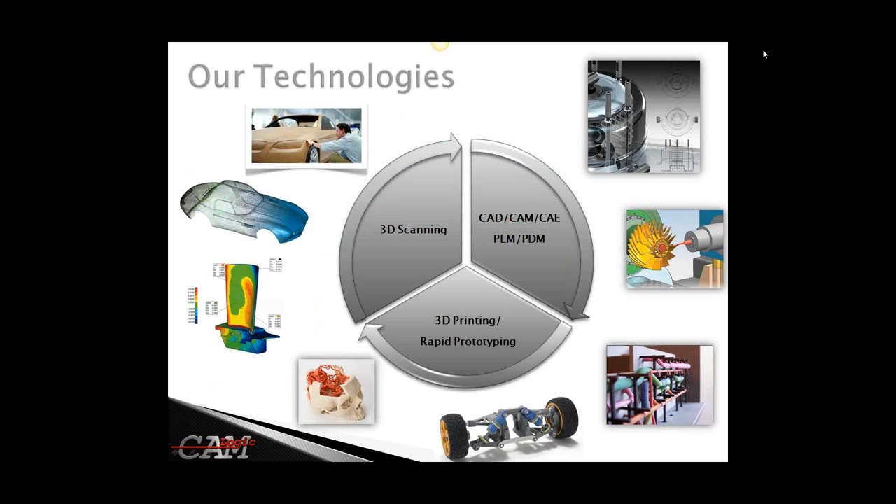If we take a look at the spectrum of the technologies that CamLogic offers, our primary focus, as I mentioned, is the CAD world: CAD, CAM, CAE, PLM, and PDM are a starting point. That takes us into three-dimensional printing and rapid prototyping technologies, as well as three-dimensional scanning, which we're going to be covering today.